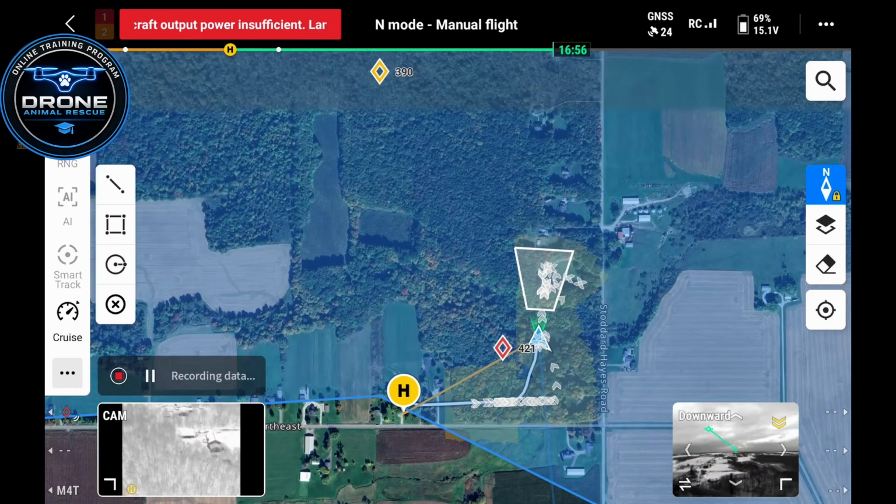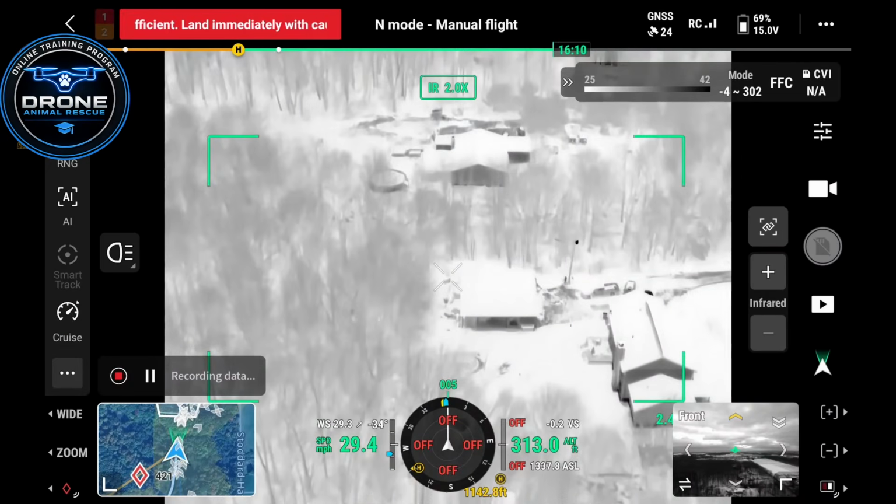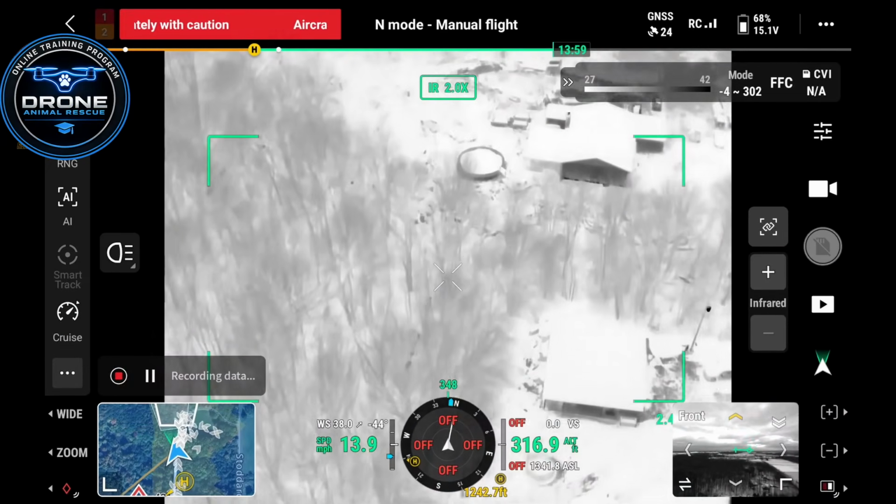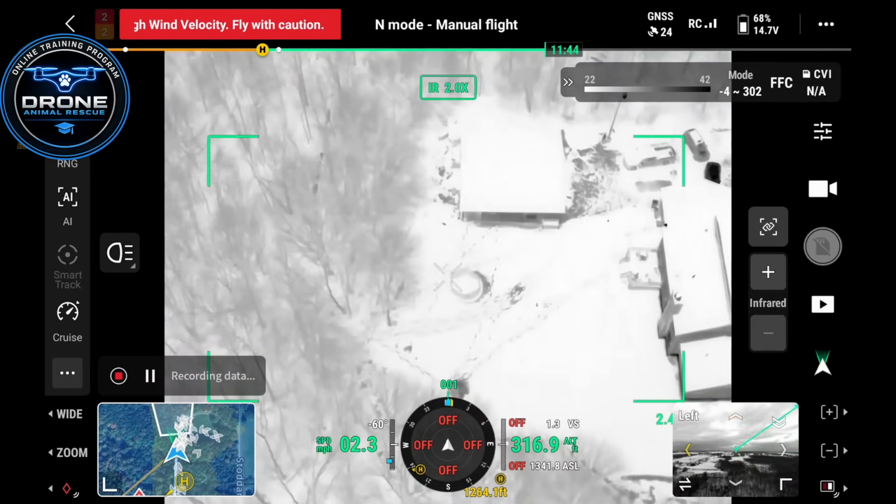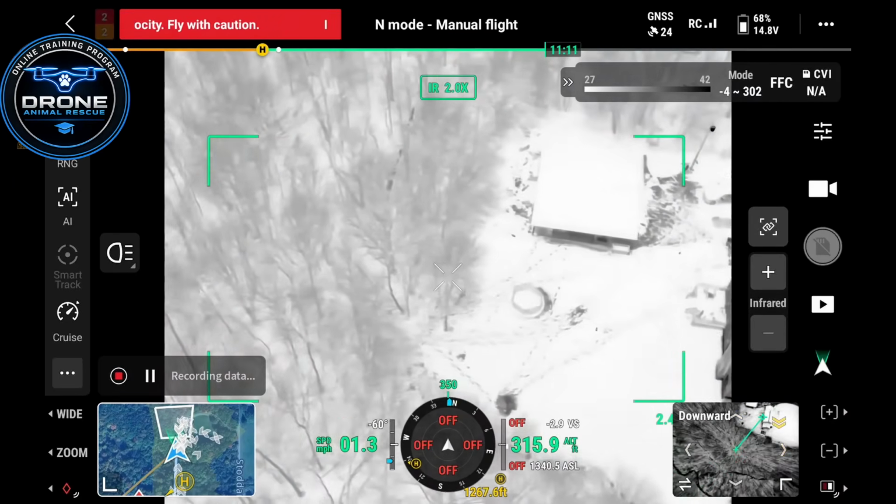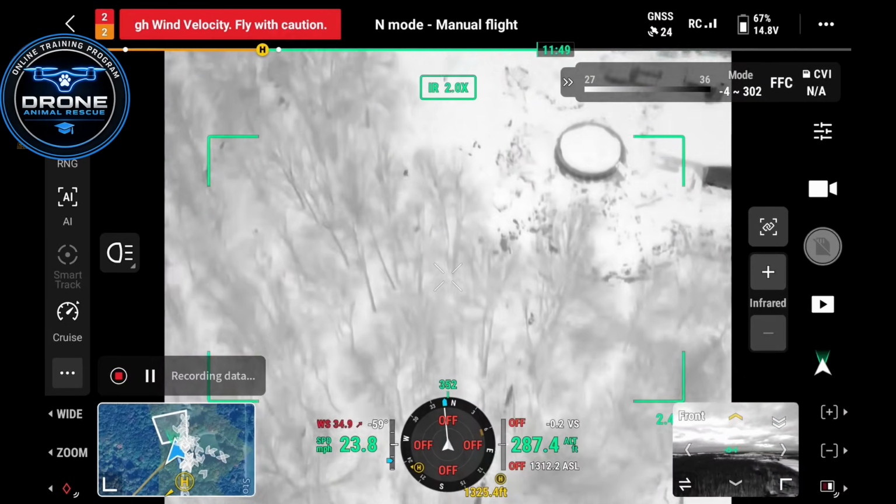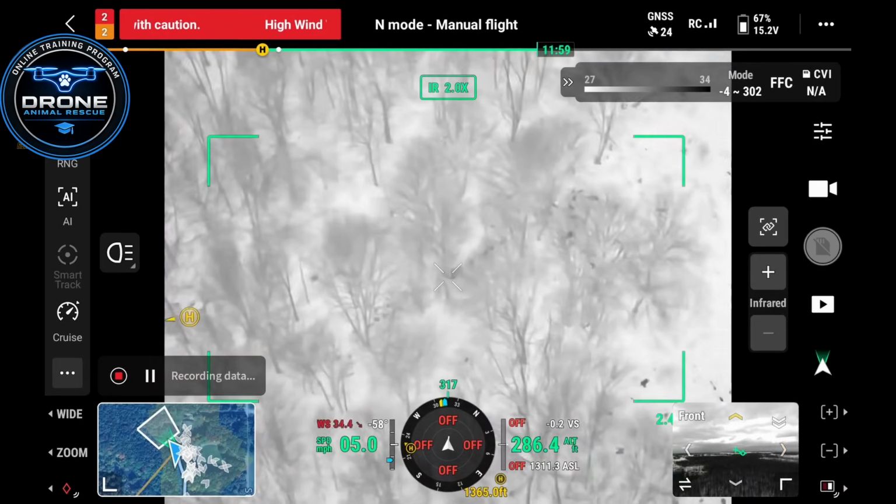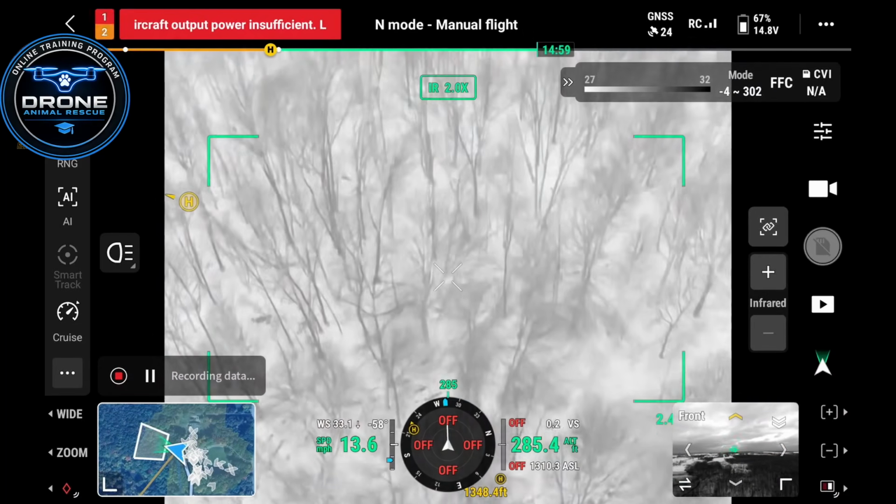Basically, when I am making a pass, let's go back down here, fly over my neighbor Chad's place. Wind's gonna blow my dang drone out of the sky. So let's say I make it down, and now it's time to turn around. So I make my turn,